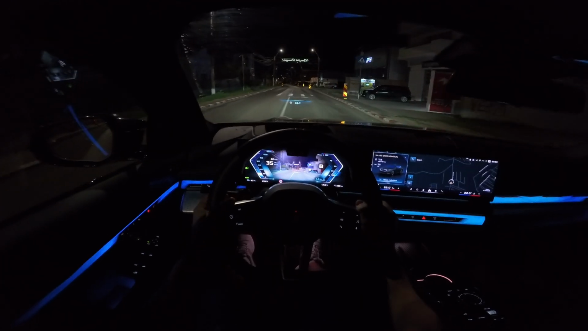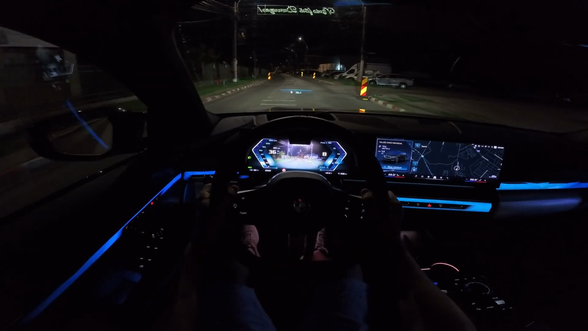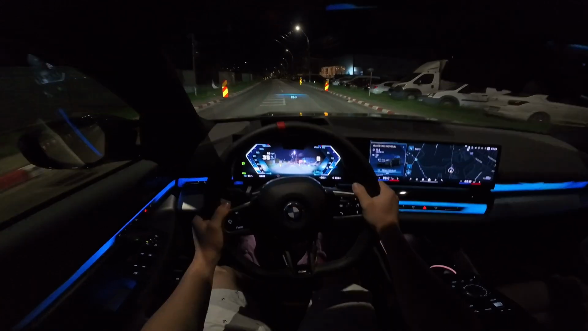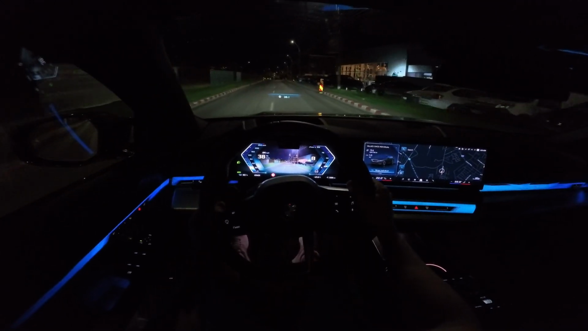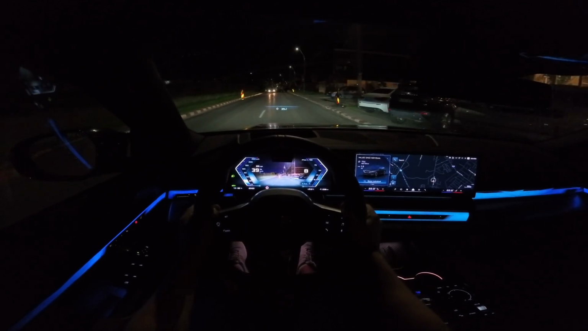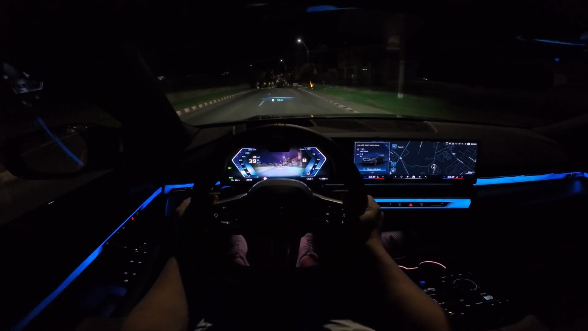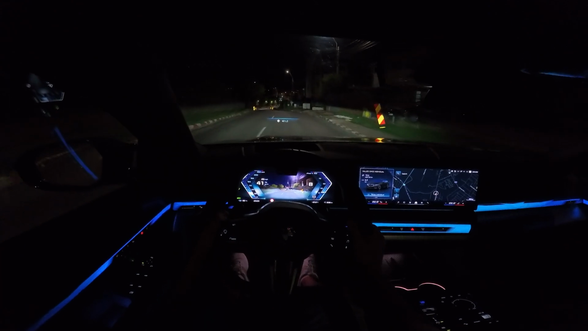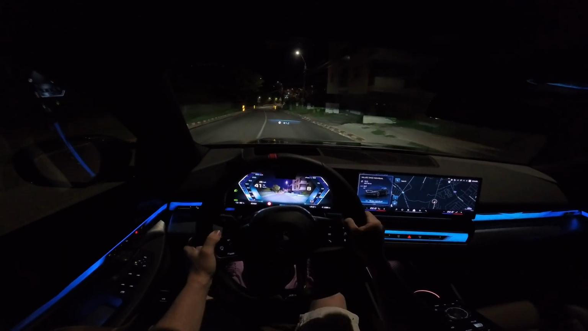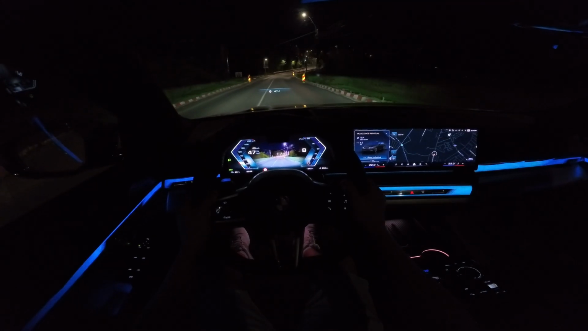There you can see right here again how the lights are working. Also here the street is not very good. We have a lot of bumps, but here you will understand a little better the suspension and how it is, and it's an incredibly good setup.